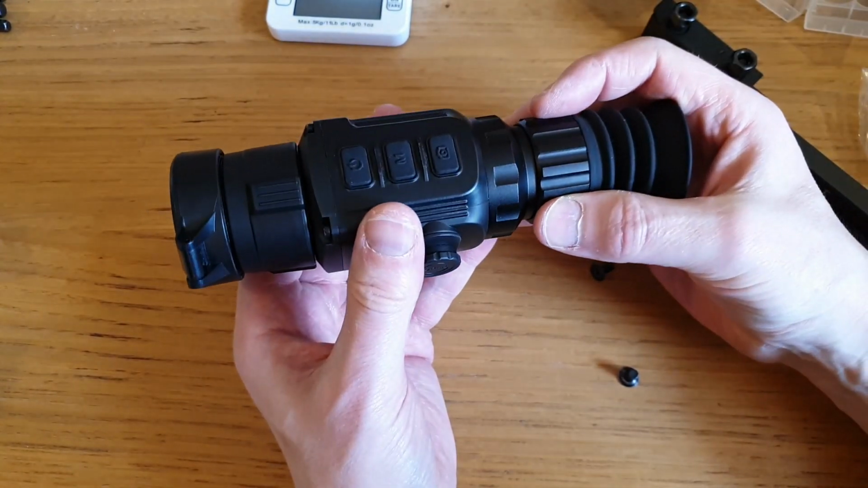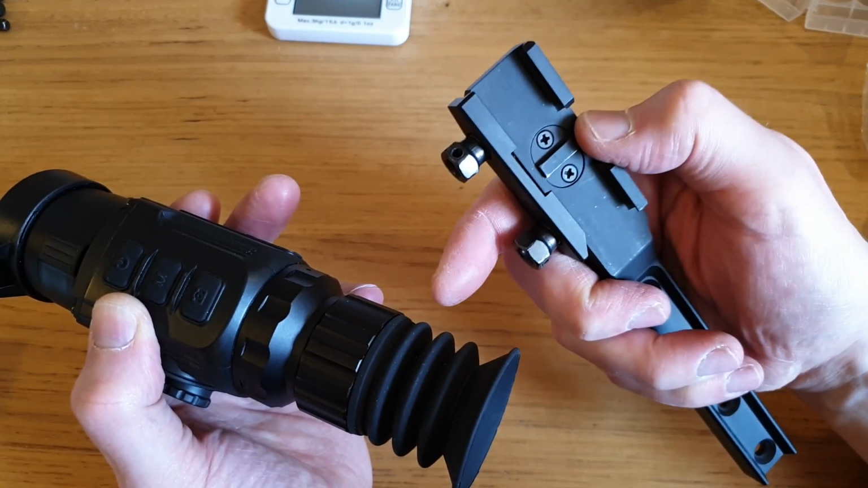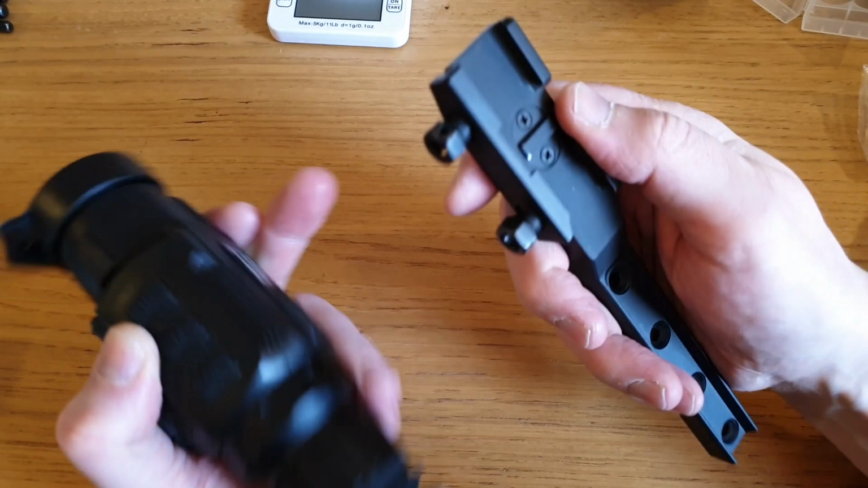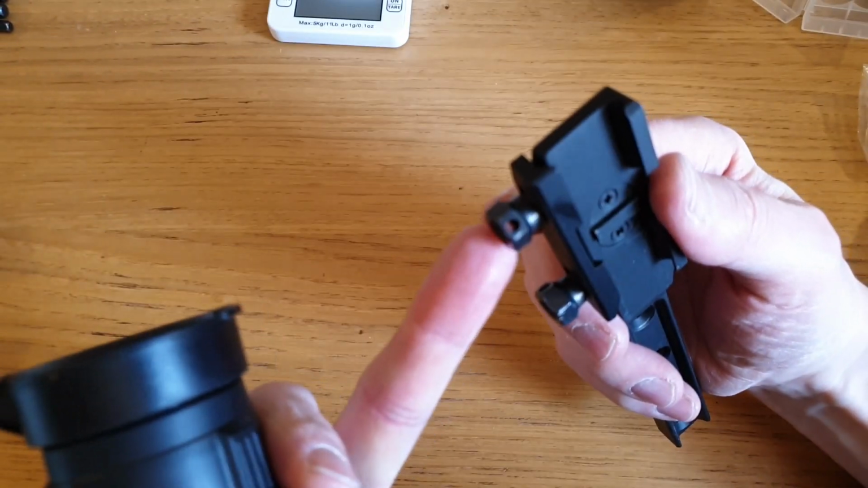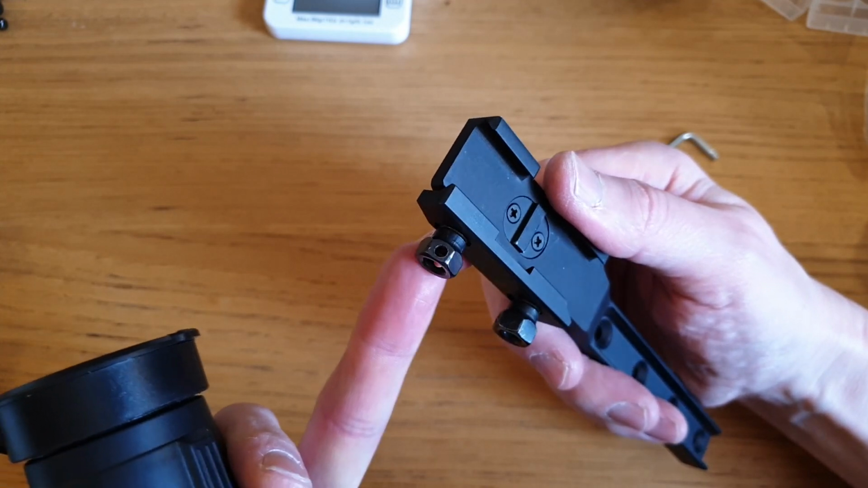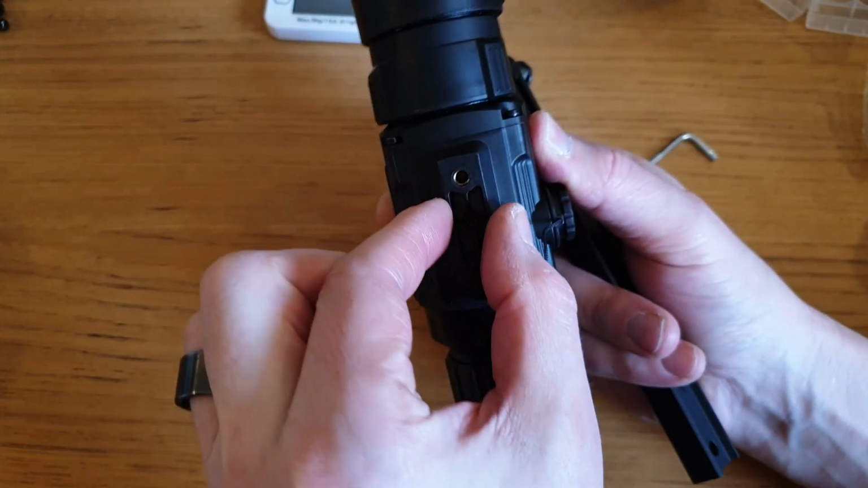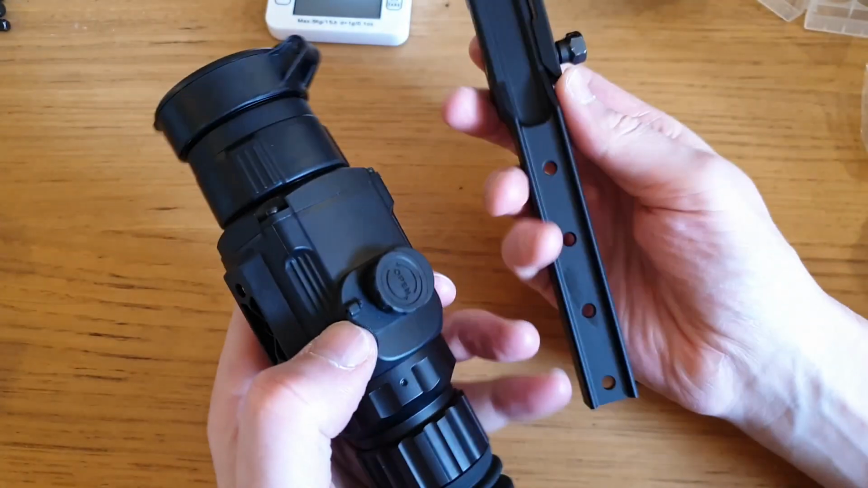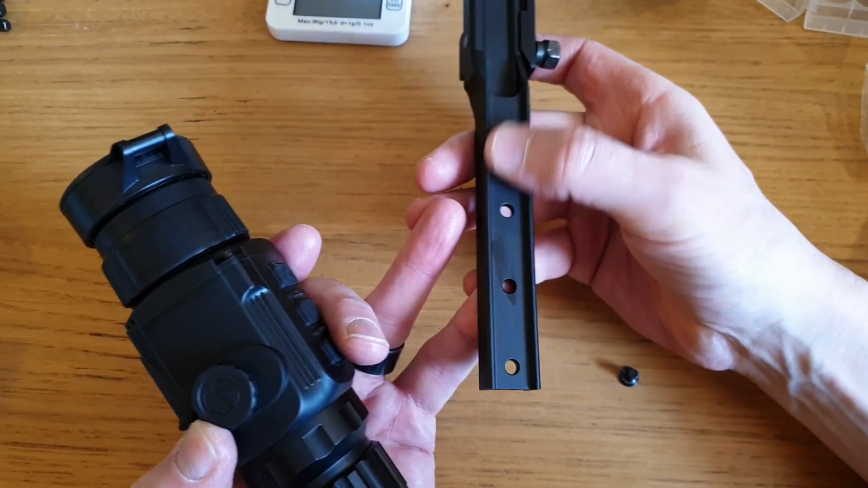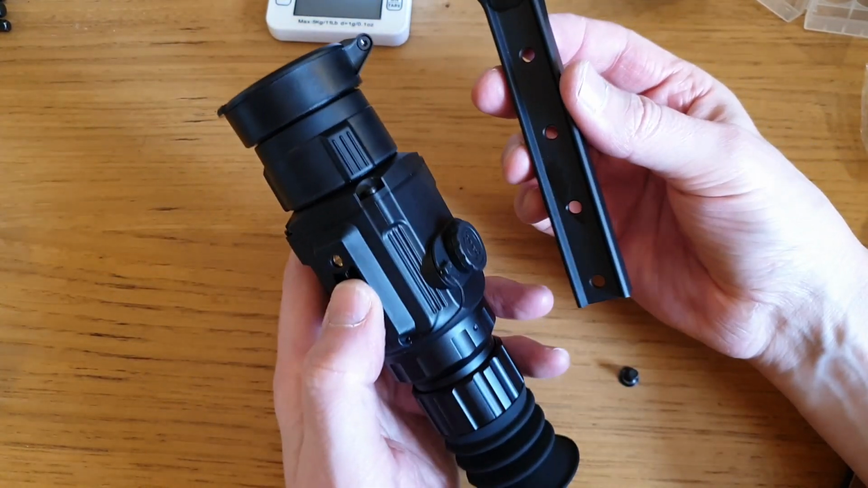Brilliant, good design there. The alloy mount reach back Picatinny rail has a removable recoil arrestor stud and holes in the capstan headed nuts. So that's great as well. Hex nuts. There's a slight cone shape in the receiving bracket and a trough shape with, you can see the angled edges, so force centering.